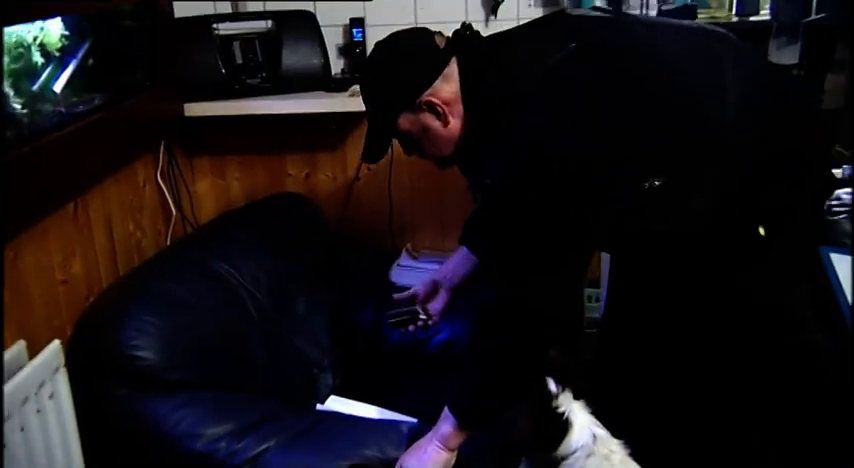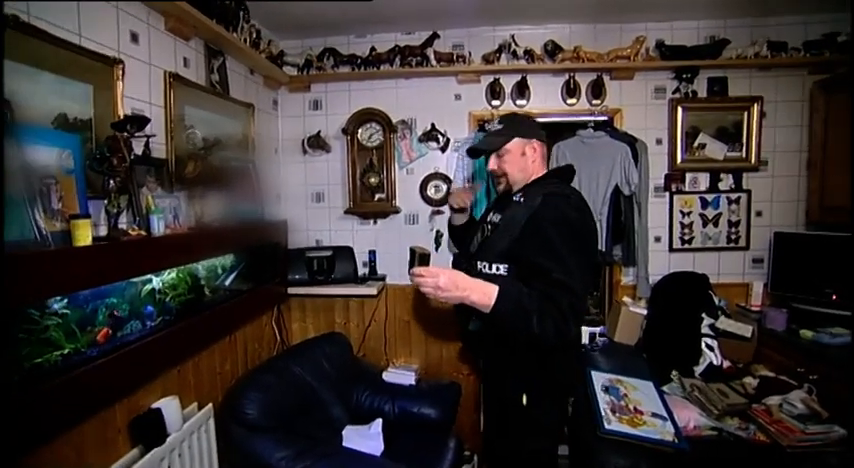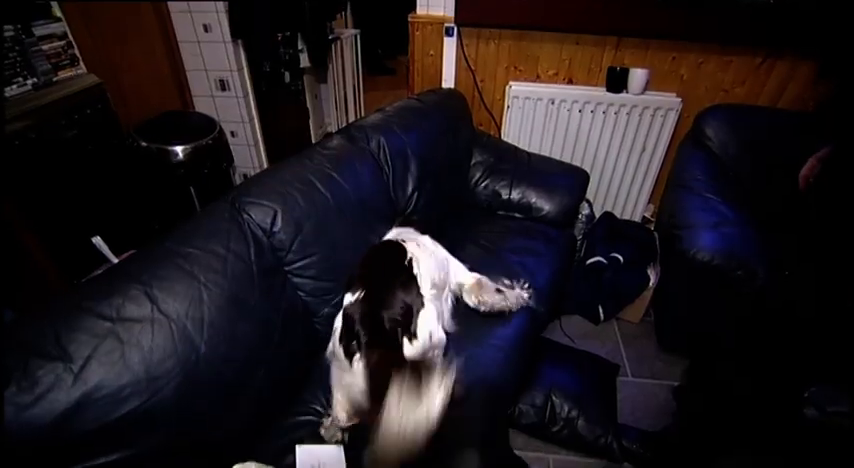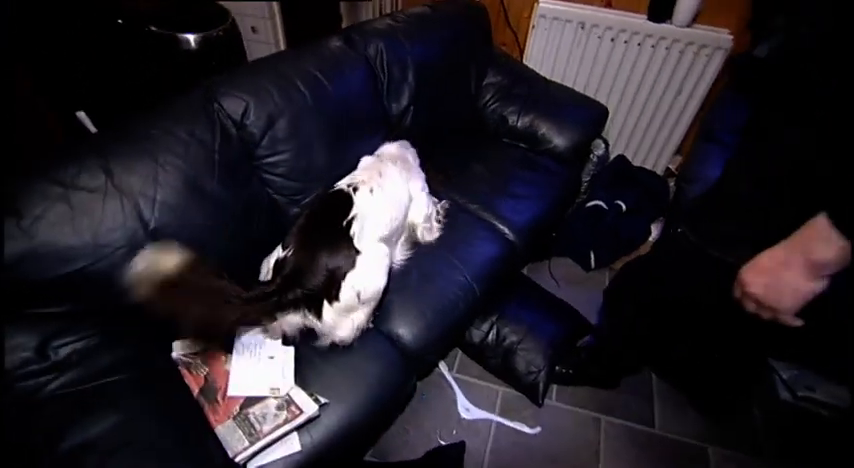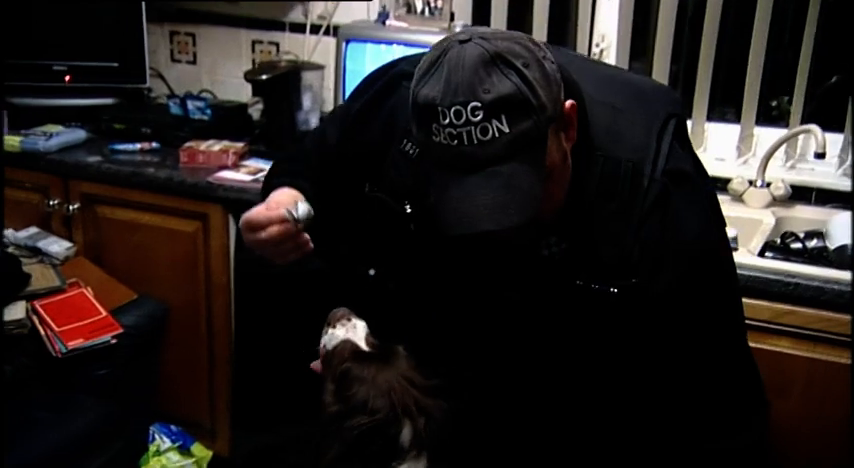I put my hand down the back of the settee. There we go, lads. And came out with half a 9 bar, which is a fairly substantial amount of cannabis resin. That's just been cut. Ooh, smells lovely. God, headache. And that was in the seat that the householder was in. Murphy's not finished yet. He's going for gold. That's why he's been going crazy around this settee. Oh, yeah. It's all cut up.